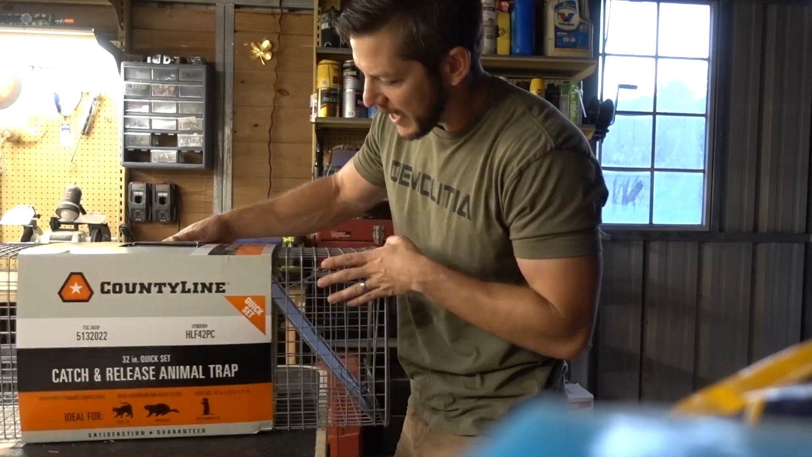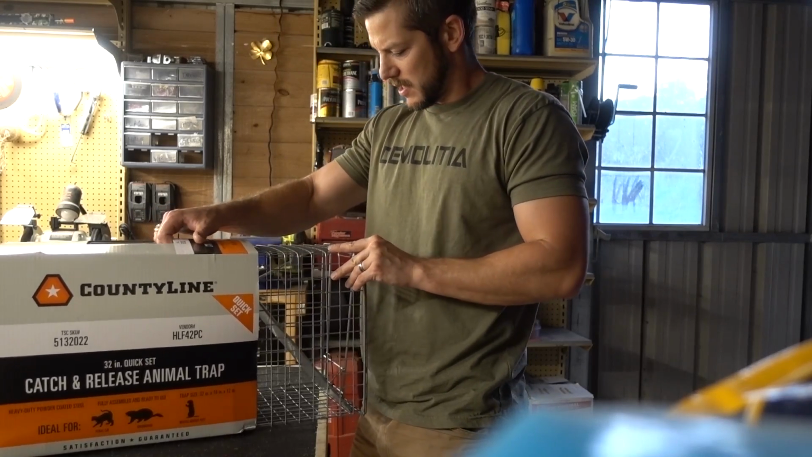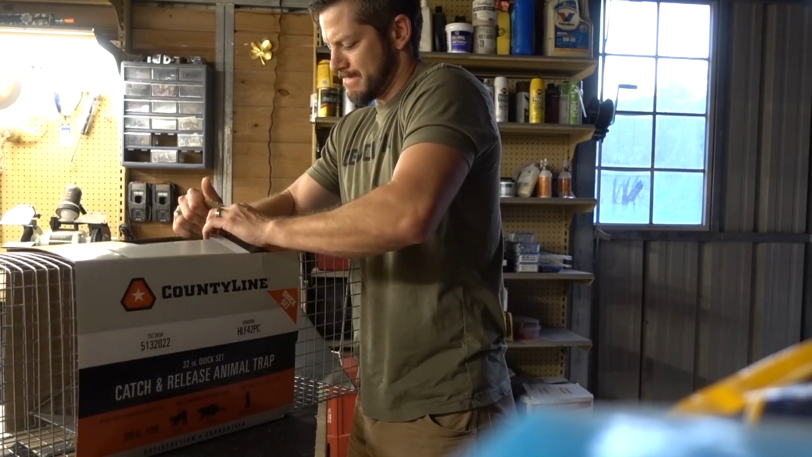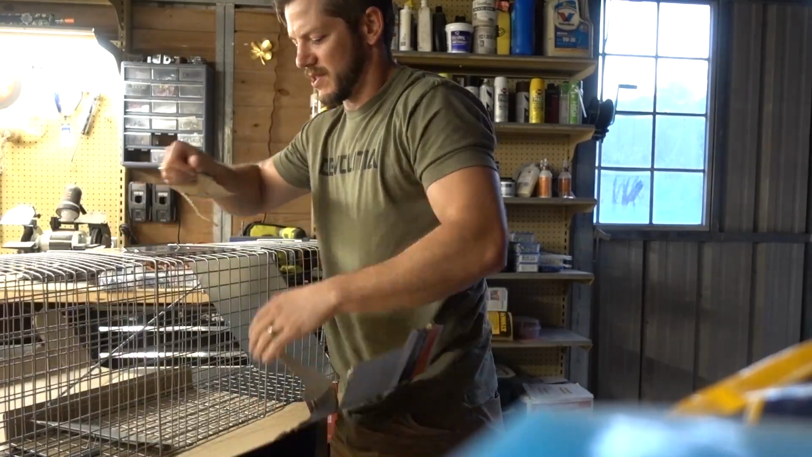So, this cage is a little too small for what I would ideally want, but that's all they had. So we're just going to have to try to make it work. I think it'll still be okay.